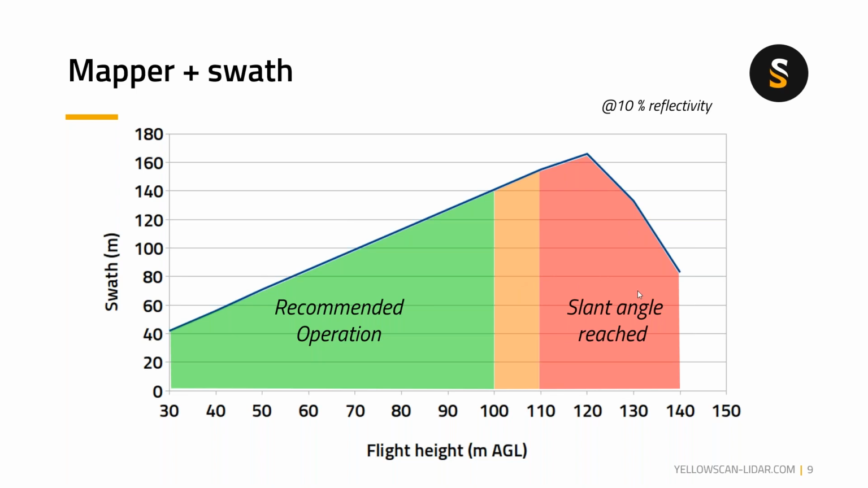You can see there's a red zone here. The slant angle limit is reached and it deteriorates, so your data quality is not going to be good.